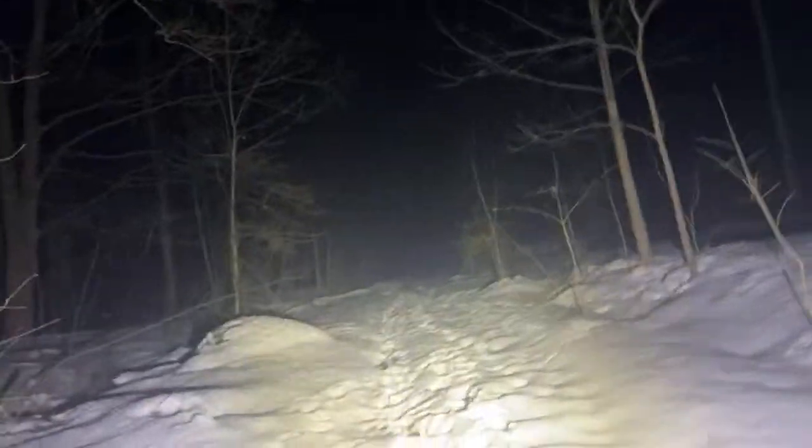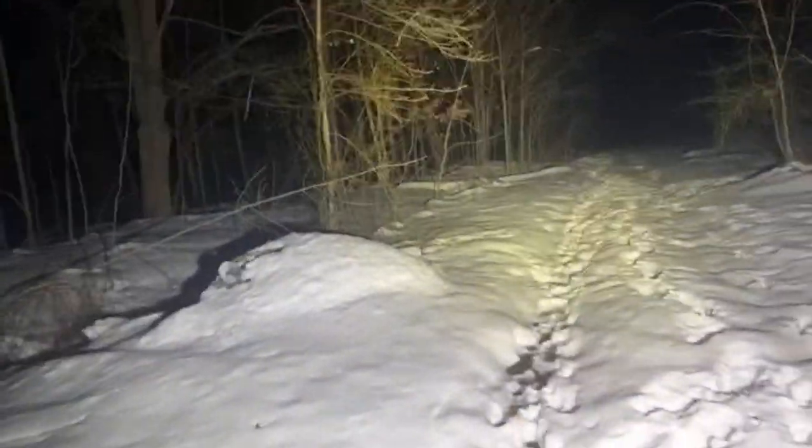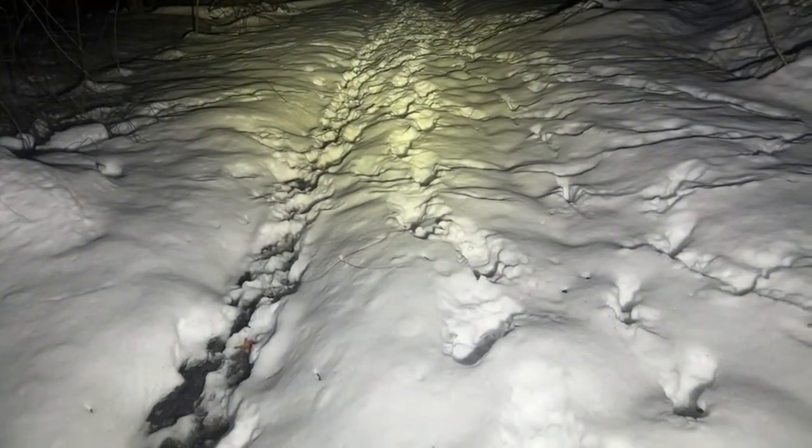Definitely see there's been some people walking here. Just because we get close to 4 feet of snow, it doesn't stop us. We don't stay inside for that. Okay. Well, that's still a deer track there. Yeah, I absolutely think I may need to contact somebody.